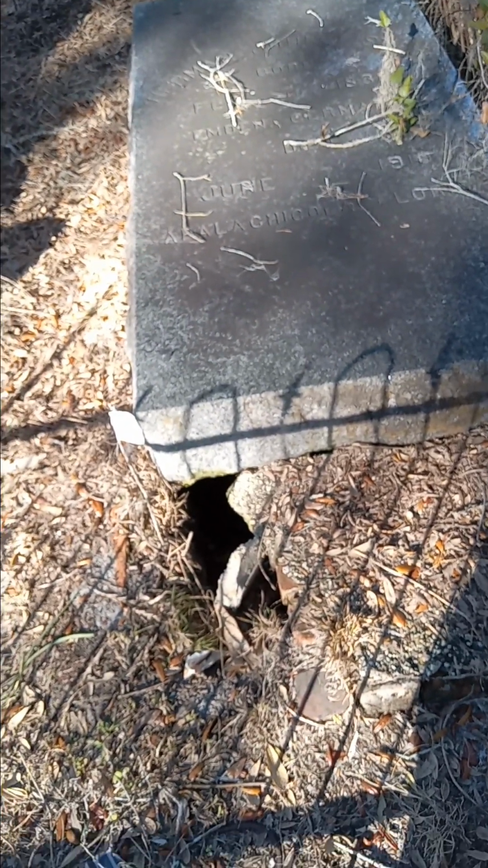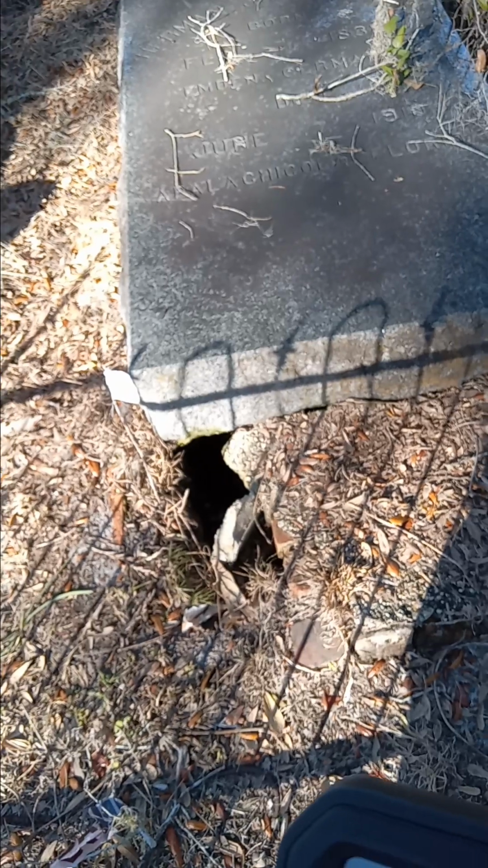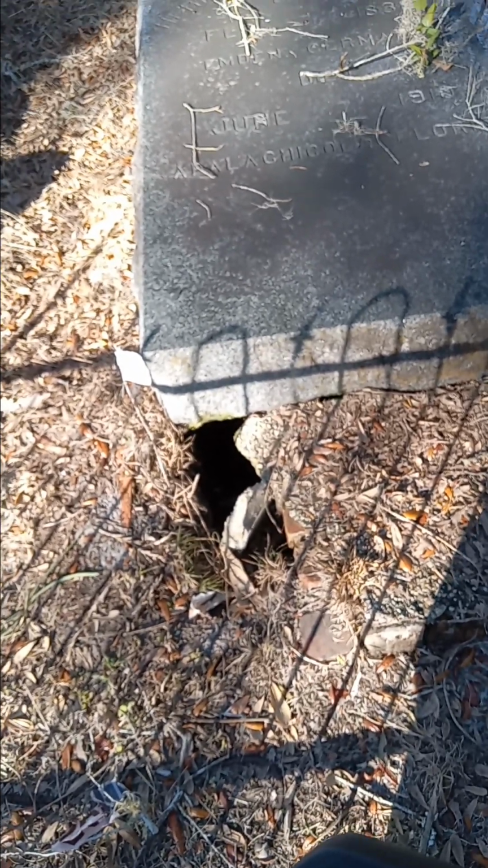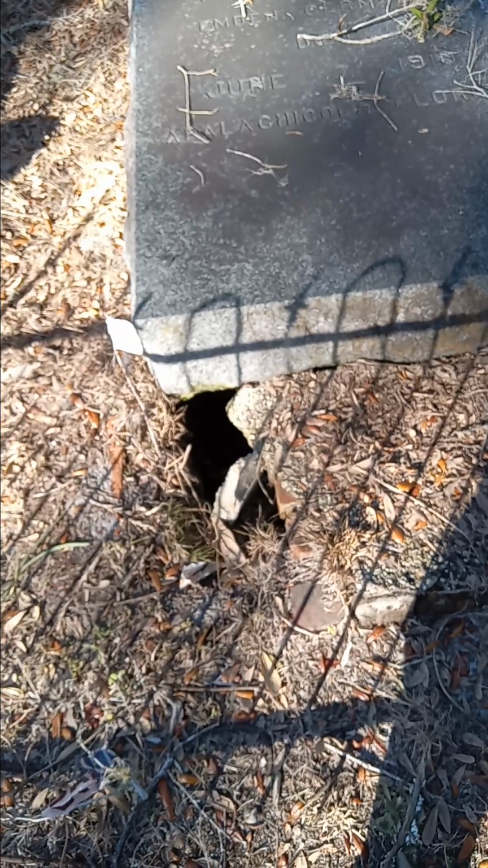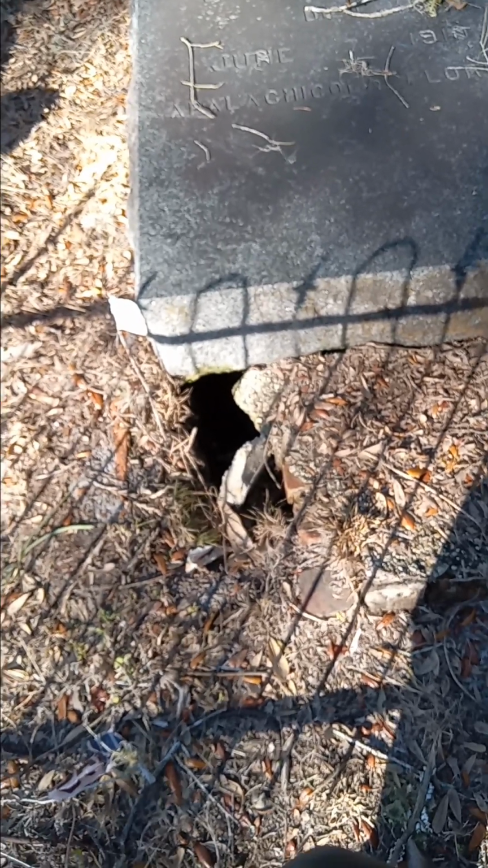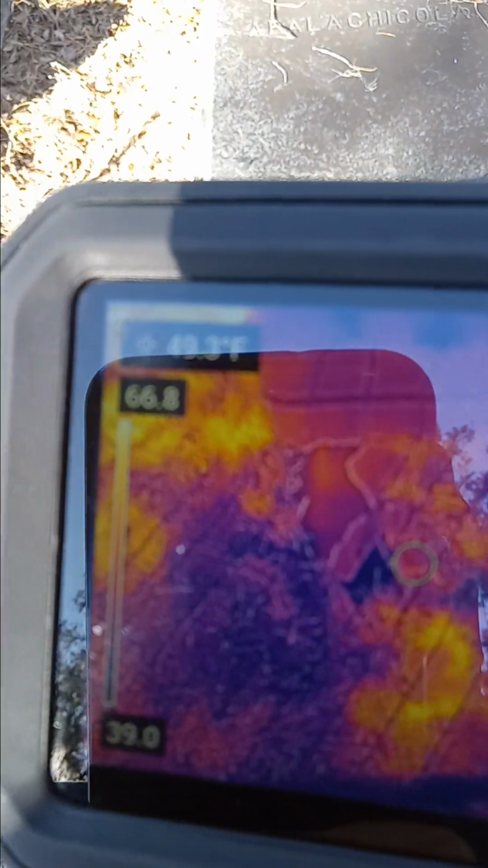Today I'll be using my Flare C5 thermal camera to try to detect if there's any underground caverns, rooms, caves, or tunnels. Hopefully I'll see some warm air coming up. The way this looks here, this opening is cold, so it might go to a very small space.